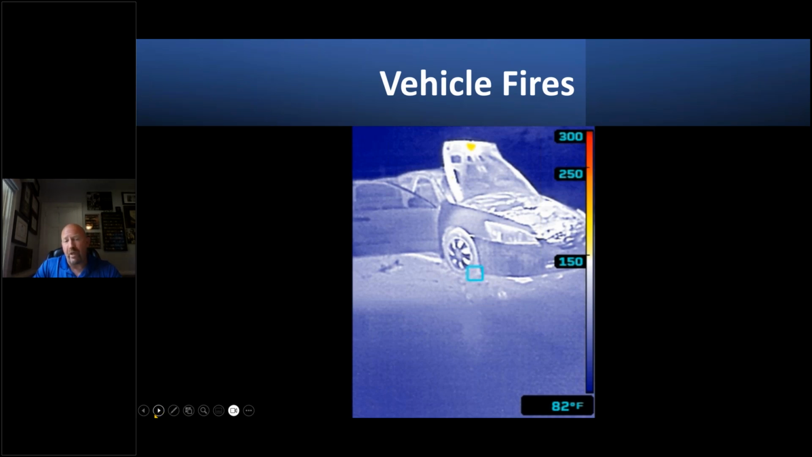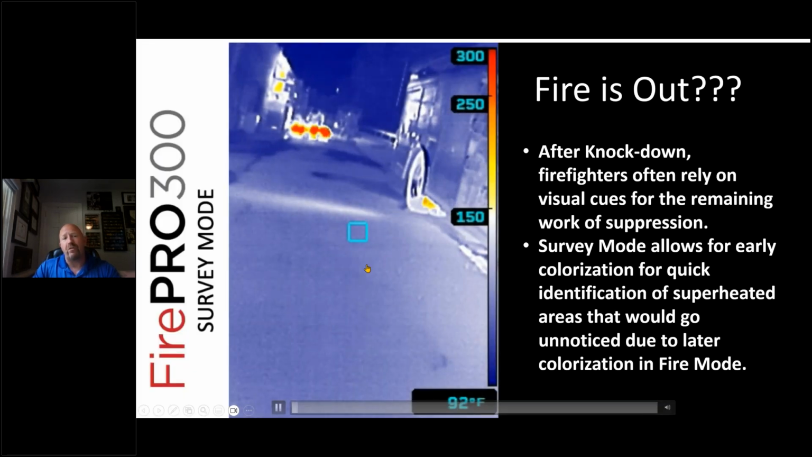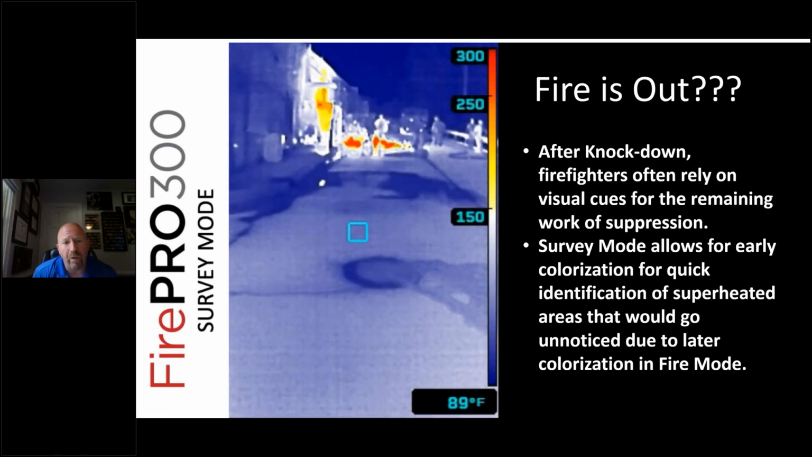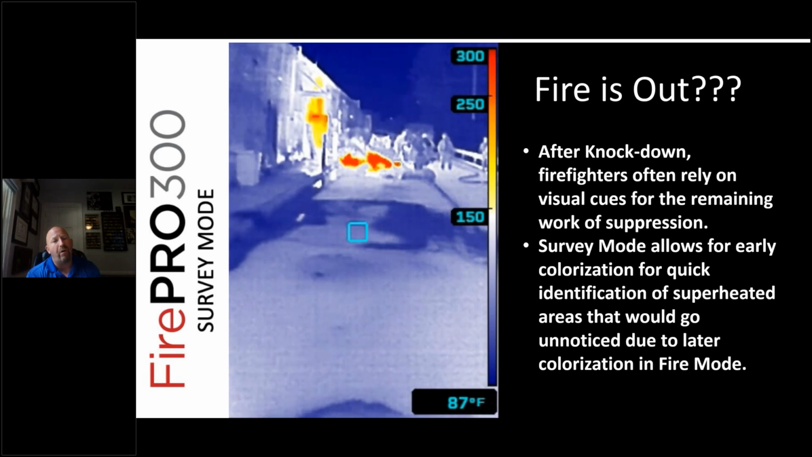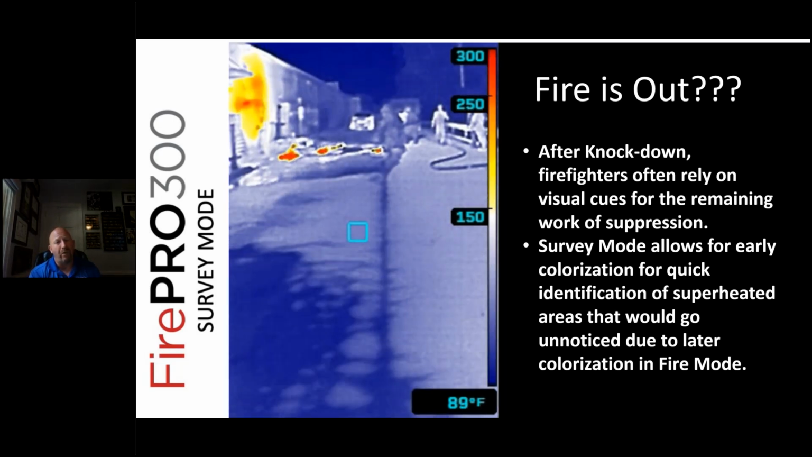So make sure you understand what these are used for and what they're not used for before you go into your next fire. And when we talk about, hey, we got knocked down, the fire's out, control time, look at this. This is an exterior fire. We walk up to the back of this building in survey mode. We can clearly see some hot areas on the ground where they're still knocking stuff down. And then we see heat on the side of the building.